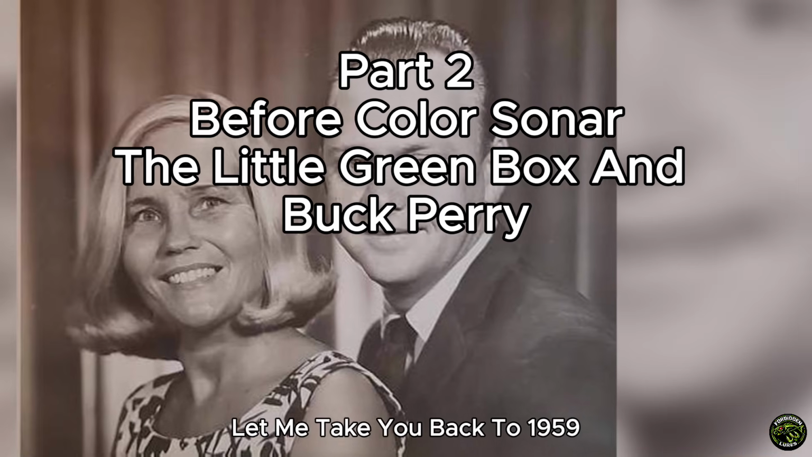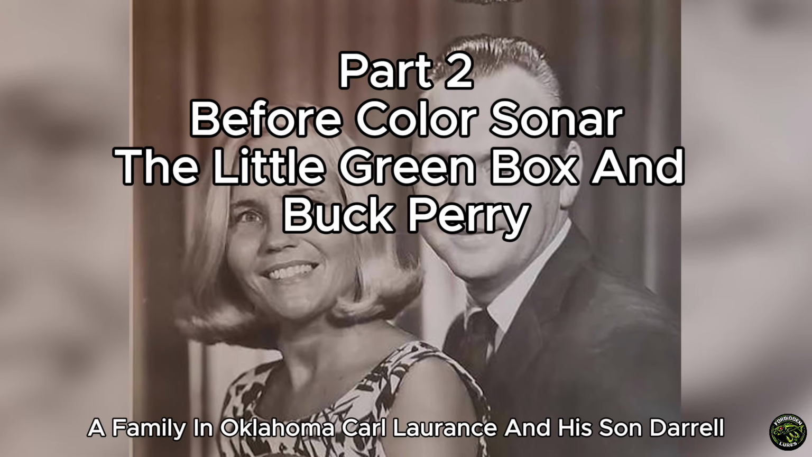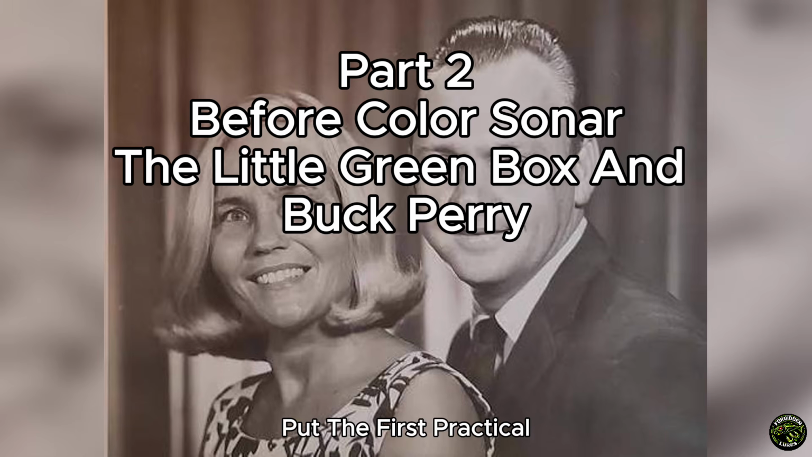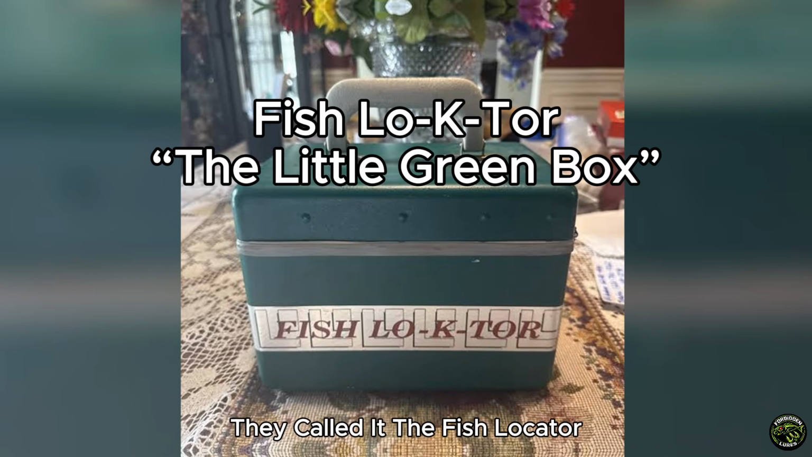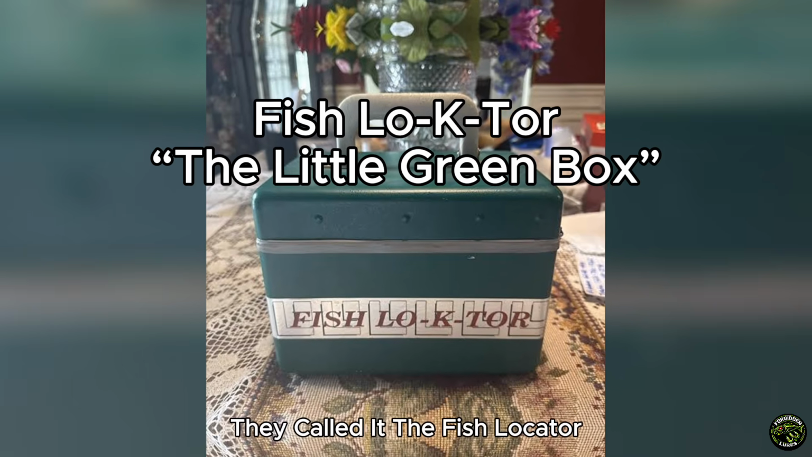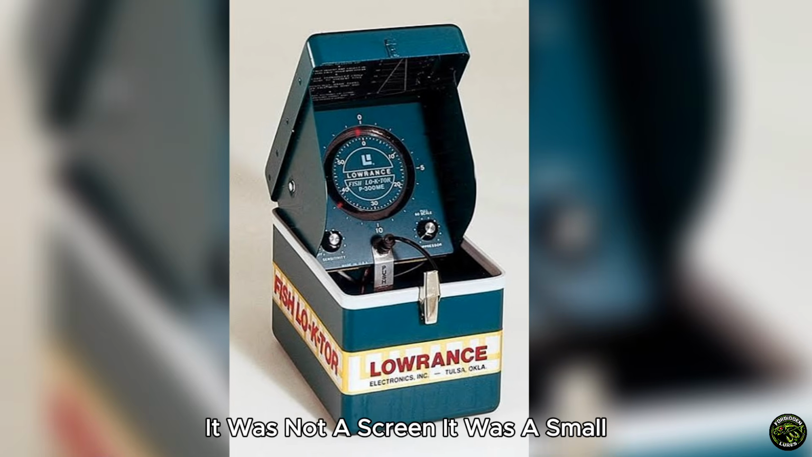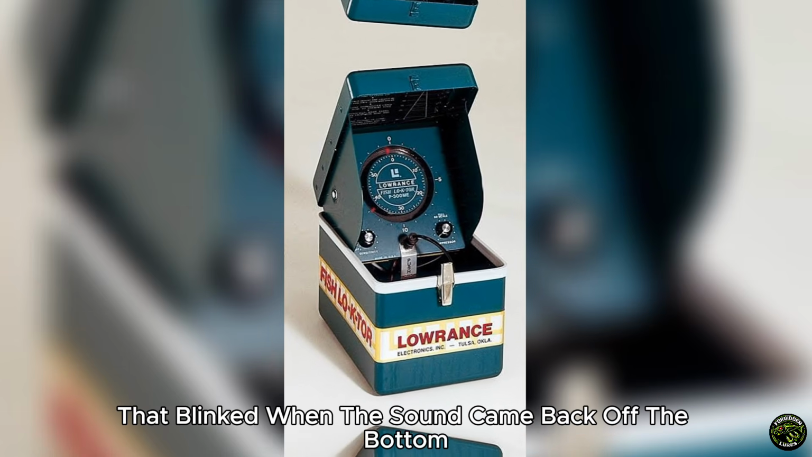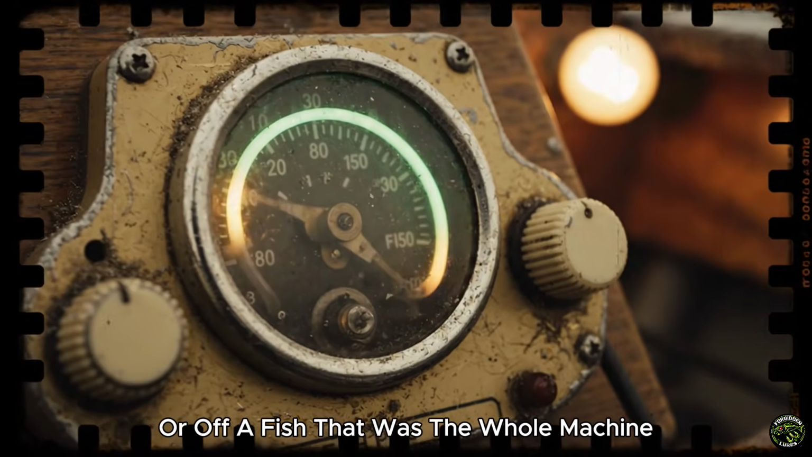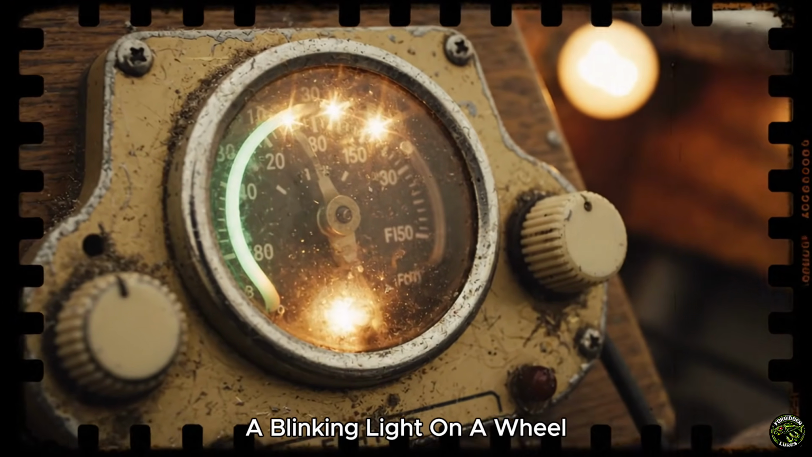Let me take you back to 1959. A family in Oklahoma, Carl Lowrance and his son Daryl, put the first practical portable fish finder into a regular angler's hands. They called it the Fish Locator. Everyone else called it the little green box. It was not a screen. It was a small round dial with a spinning neon bulb that blinked when the sound came back off the bottom or off a fish. That was the whole machine, a blinking light on a wheel.